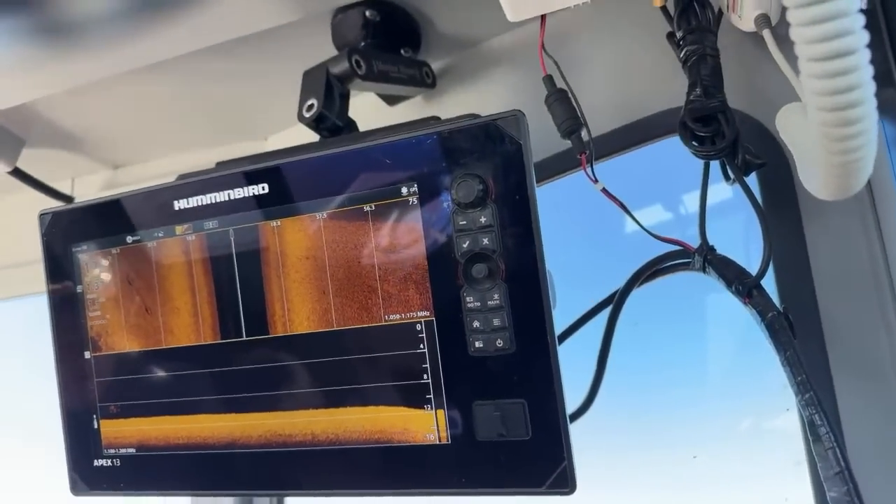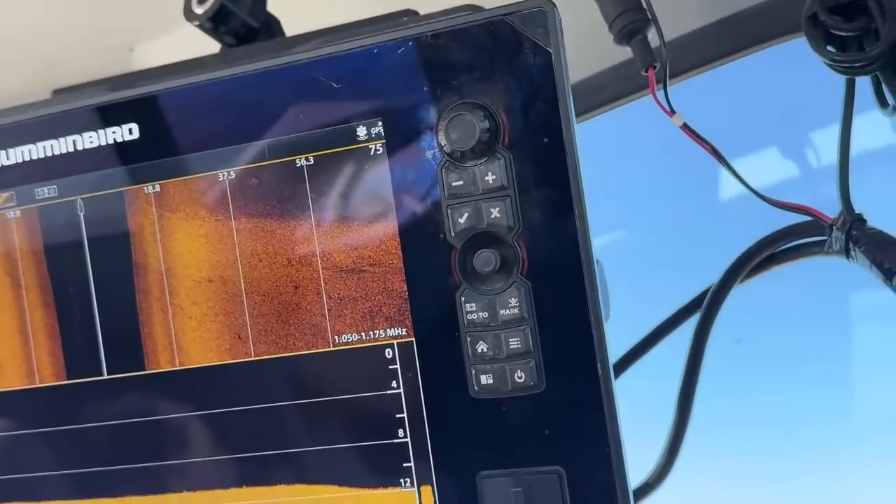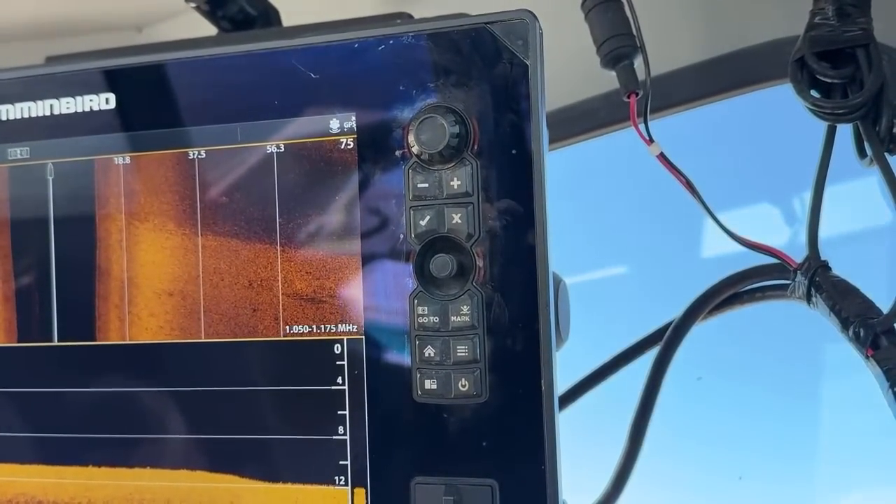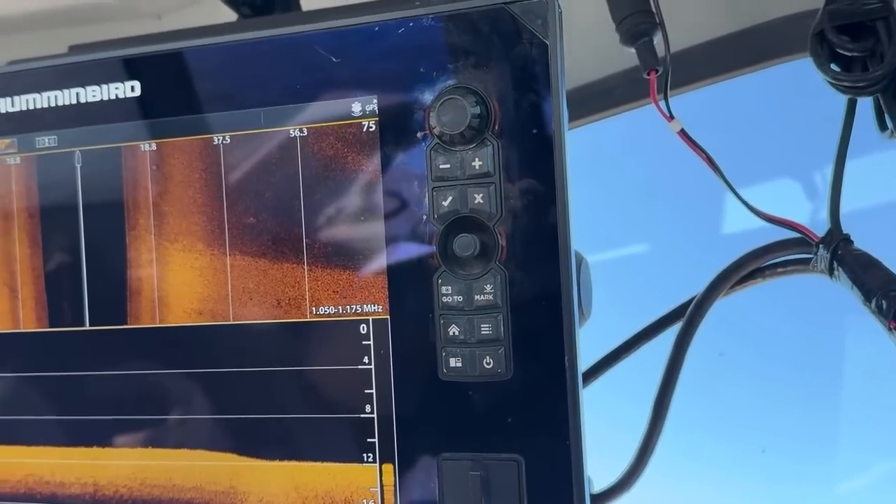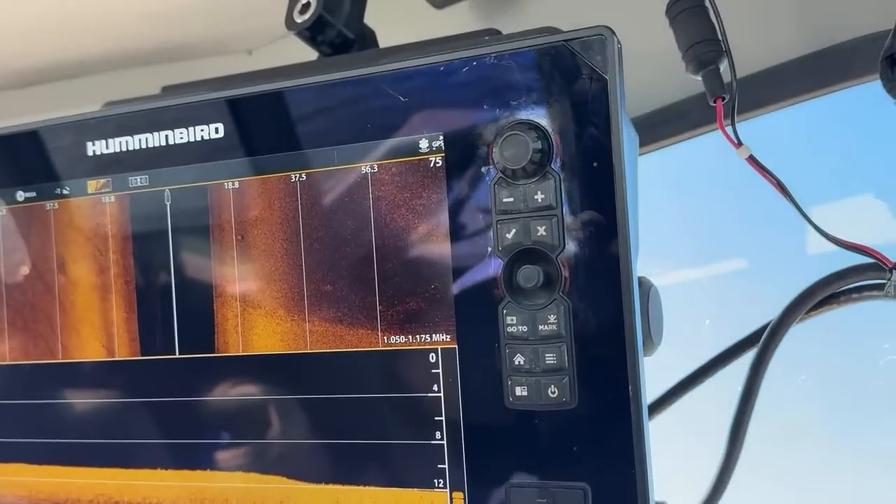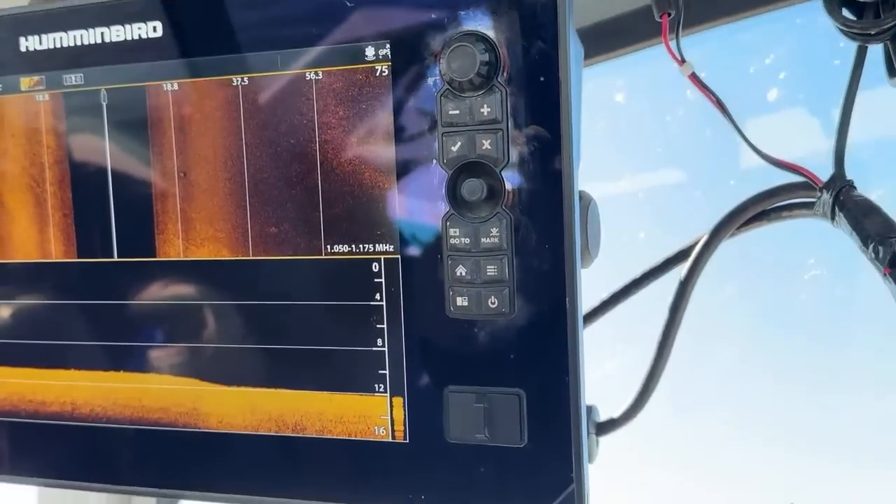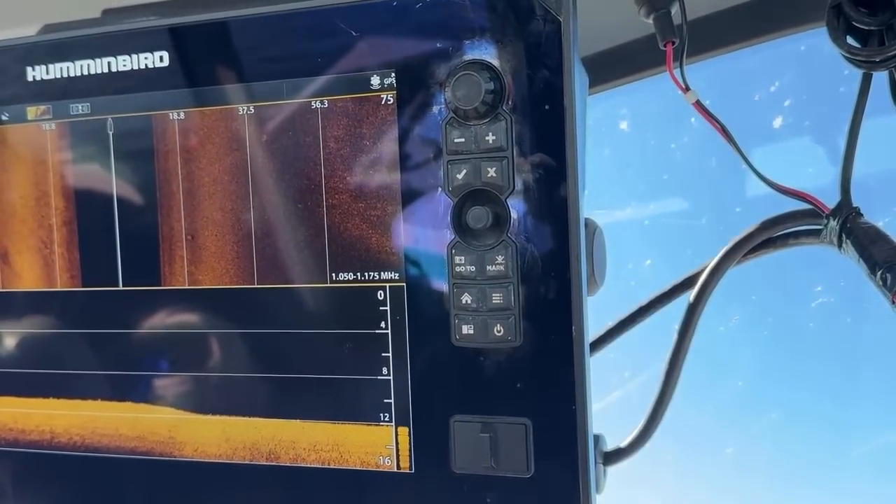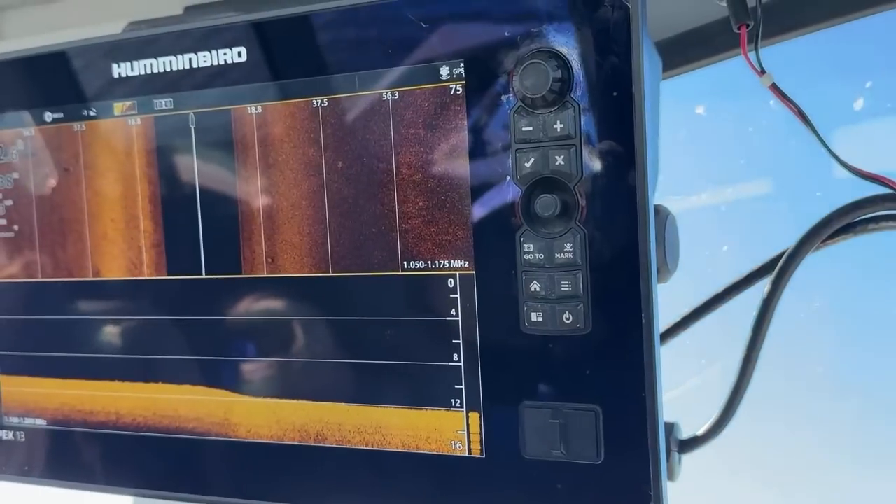No. Can you just zoom in on the sonar? Maybe. No, I lost it. Okay. You're just going to make people sick. All right. Yeah, you guys can see that pretty well. Hello, Tina. Thank you for being a member.